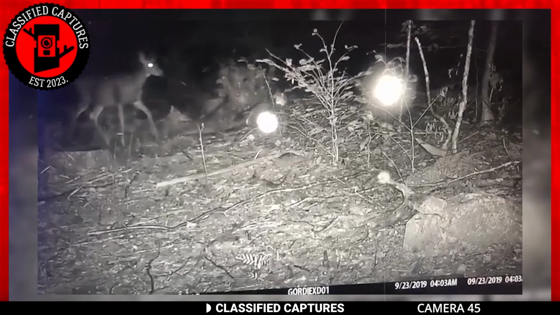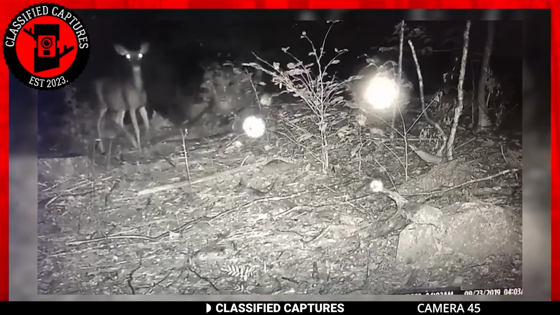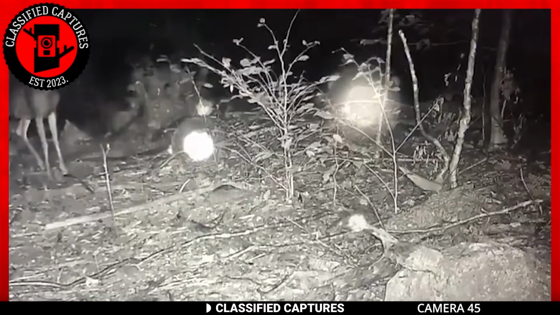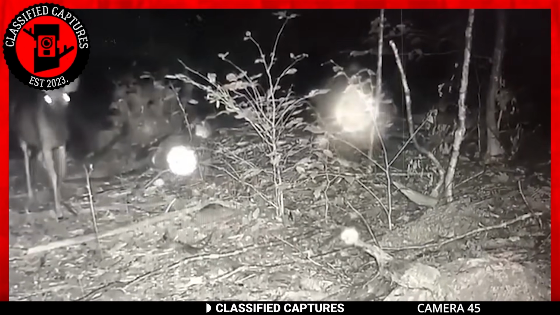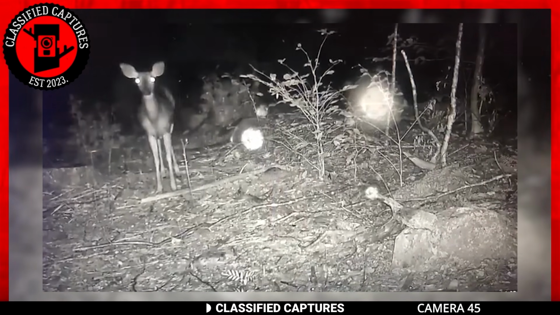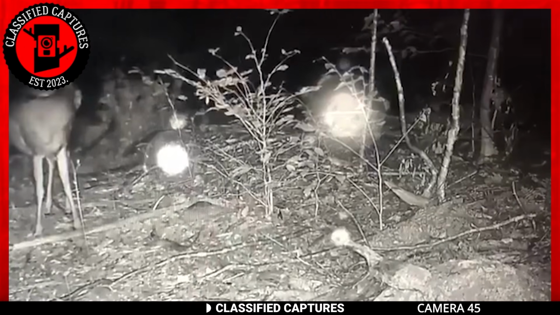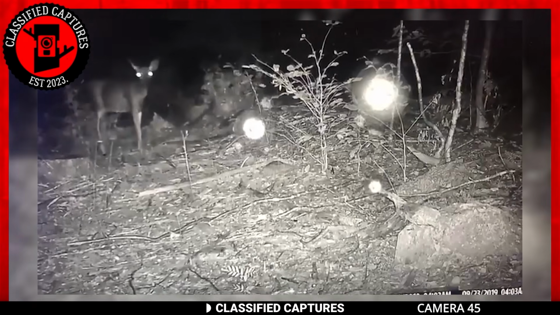Stepping away from the cryptids, we have this trail camera footage that not only captures a deer, but floating orbs as well. These orbs have long been associated with the presence of spirit beings and have been on the rise recently. Some in the paranormal community have associated the appearance of these orbs with the presence of aliens on Earth. No one knows when they appear or disappear or why they do so.